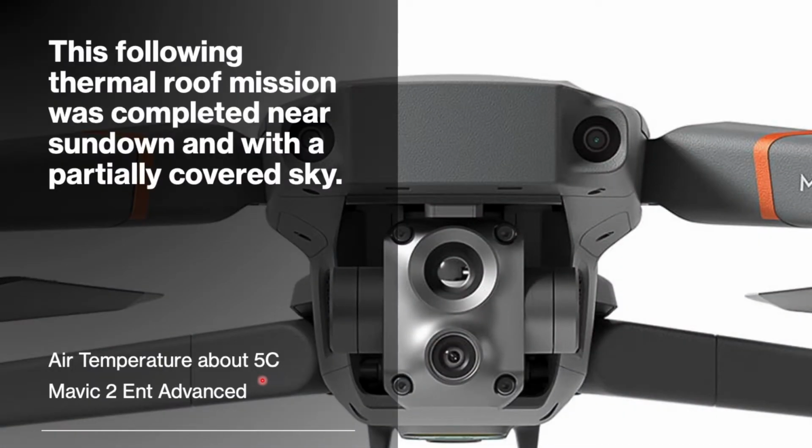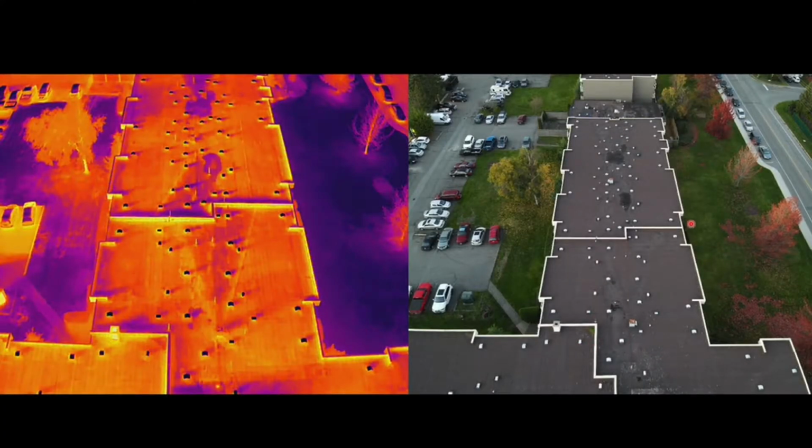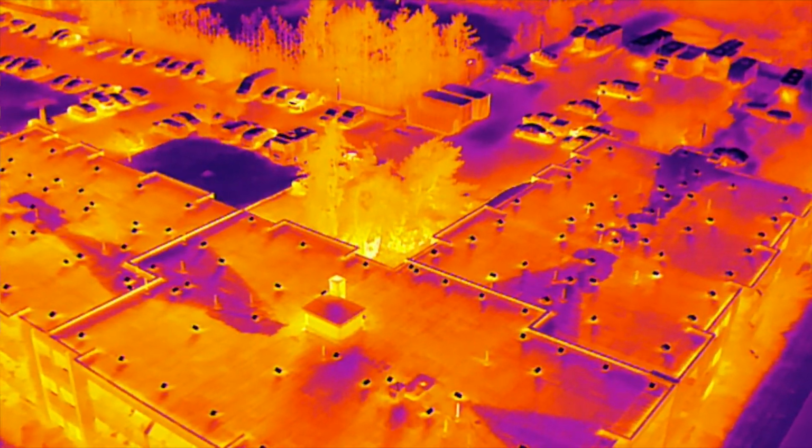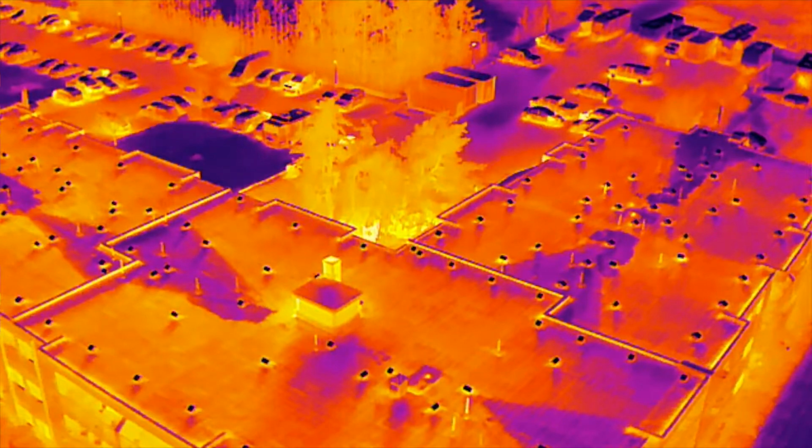The ambient air temperature was about 5 degrees Celsius, and there's a good shot of the dual action camera. That's a 48 megapixel RGB camera with a 1/2 inch sensor. So this was a complex residential apartment, and an example of the footage that was taken side by side.